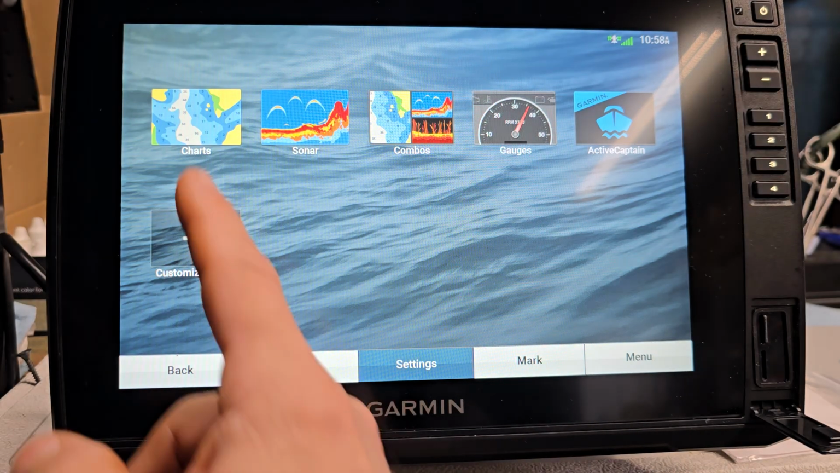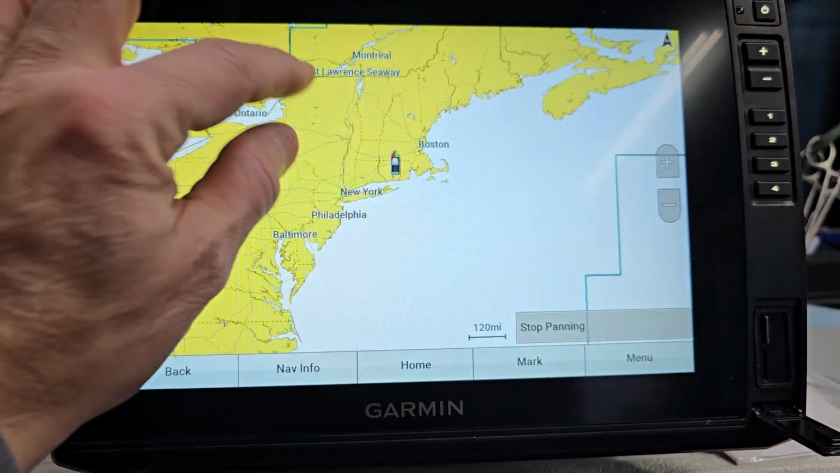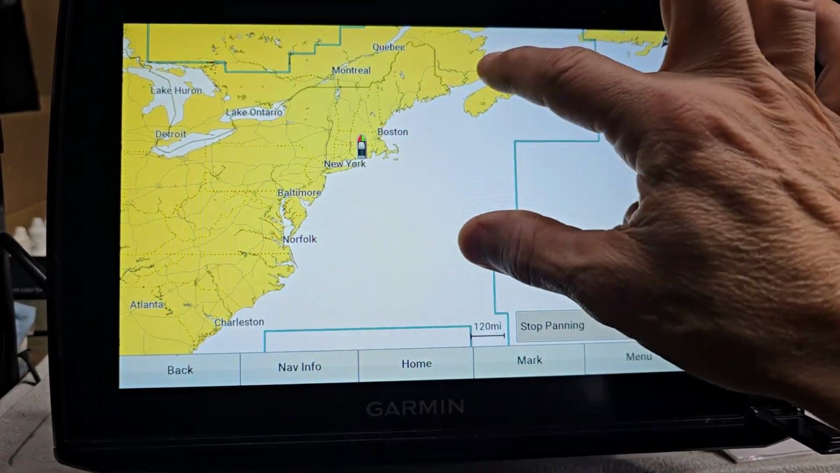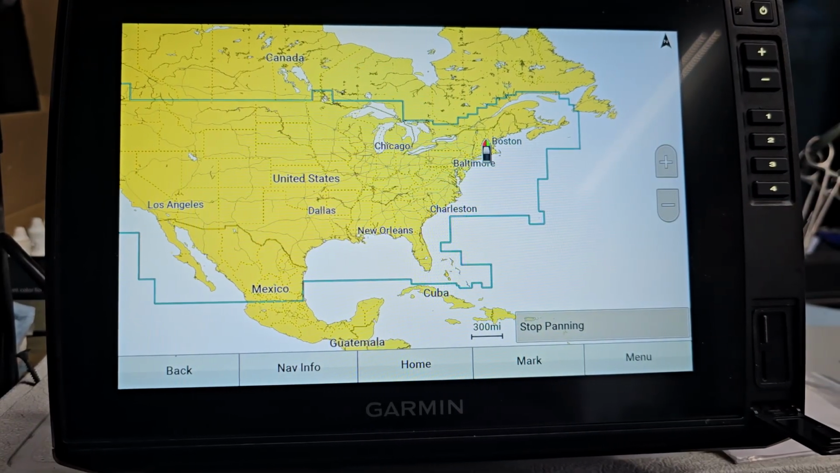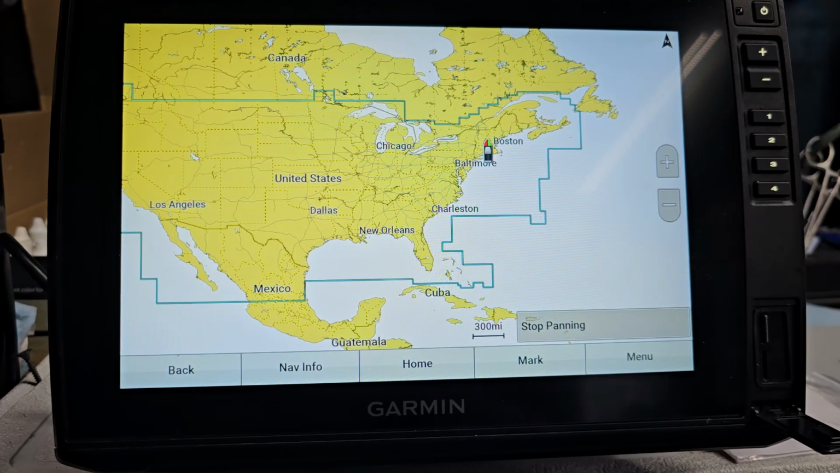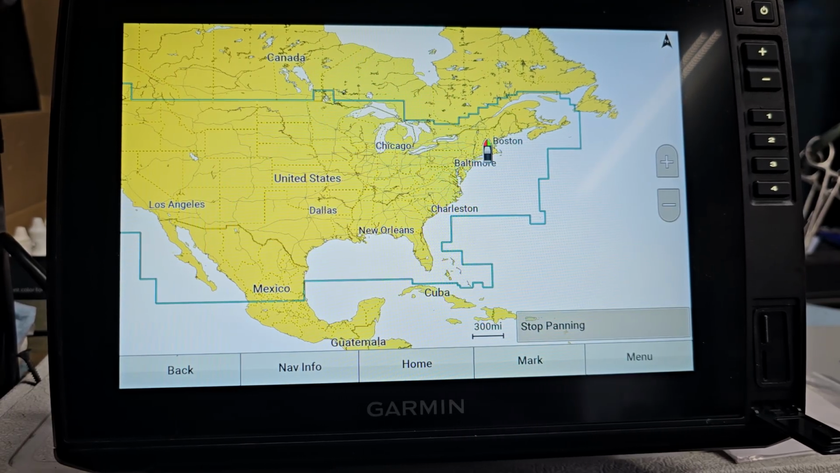I'm going to go to home. I'm going to go back up to my mapping here. And you're going to see nothing is there. Everything is gone. Unit's wiped clean. It's like a brand new unit right now. So now, like I said, everything is clean. I just want to put my Connecticut and Mass card back up there.